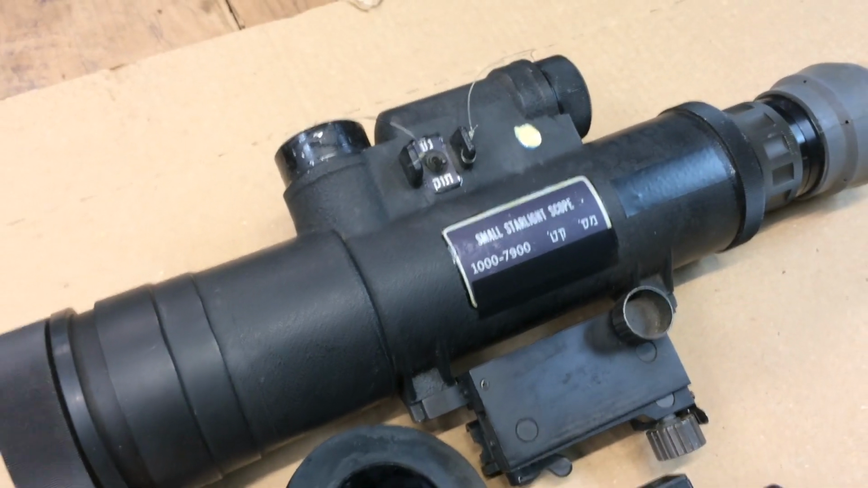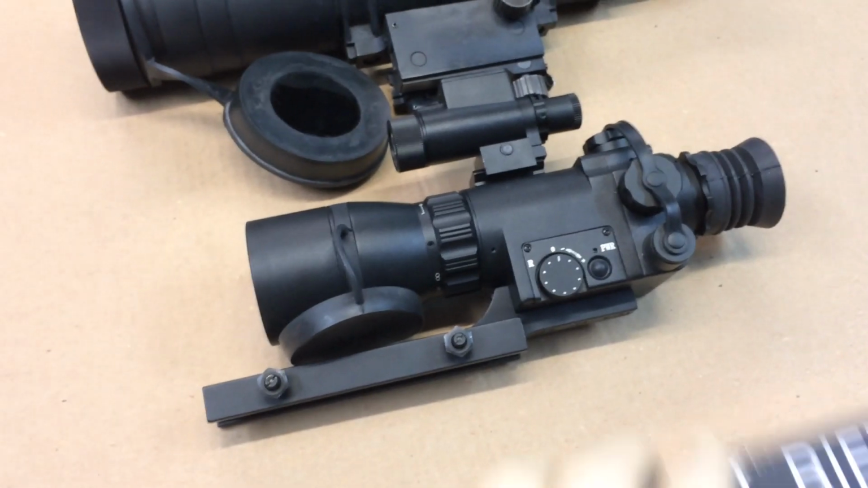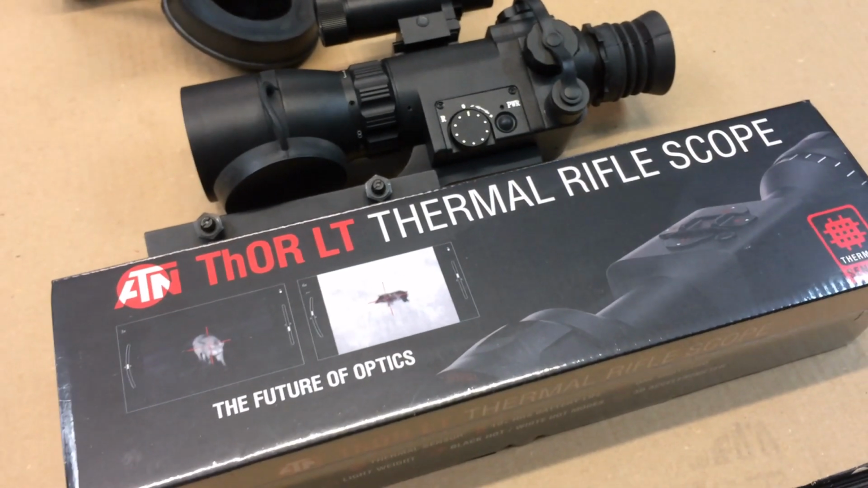So we started out with starlight scopes, and then we went to different generations of night vision. So now, let's jump into thermal rifle scopes.